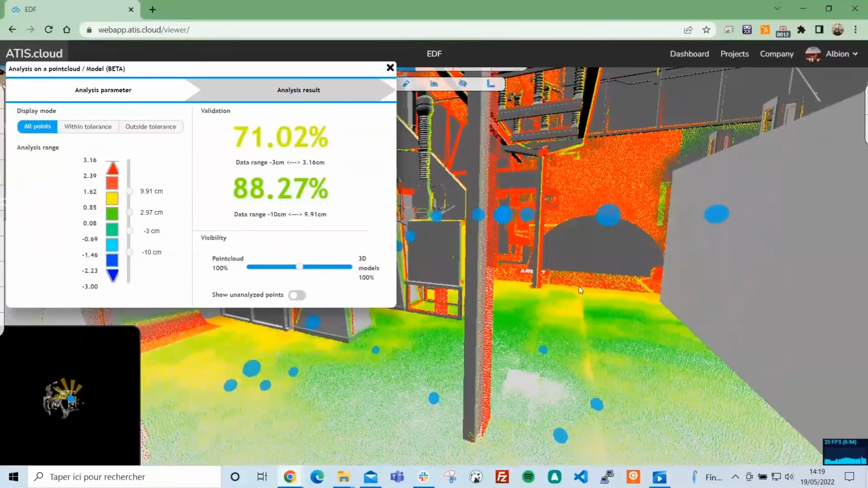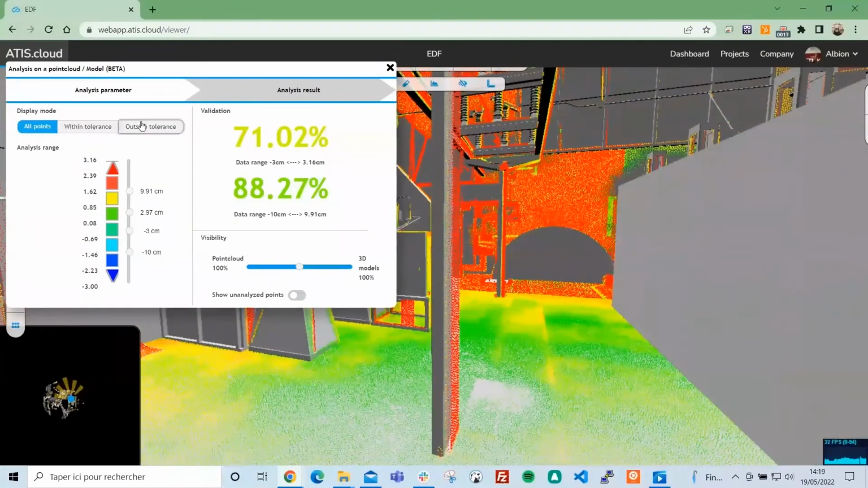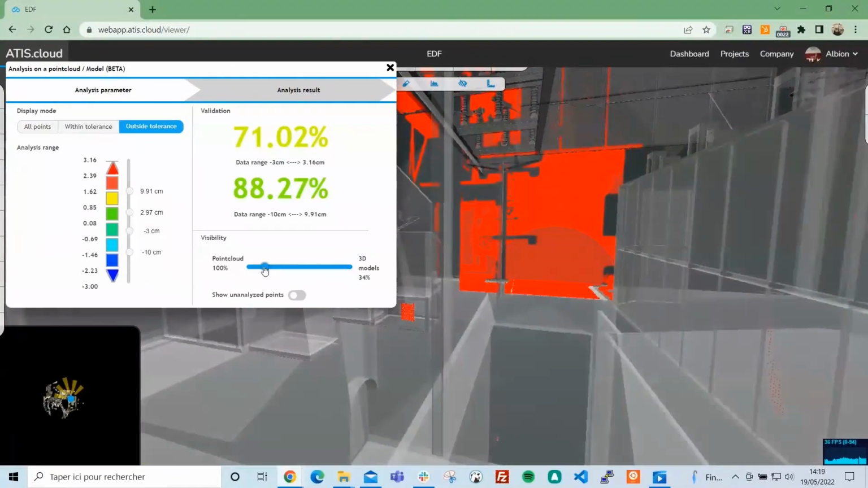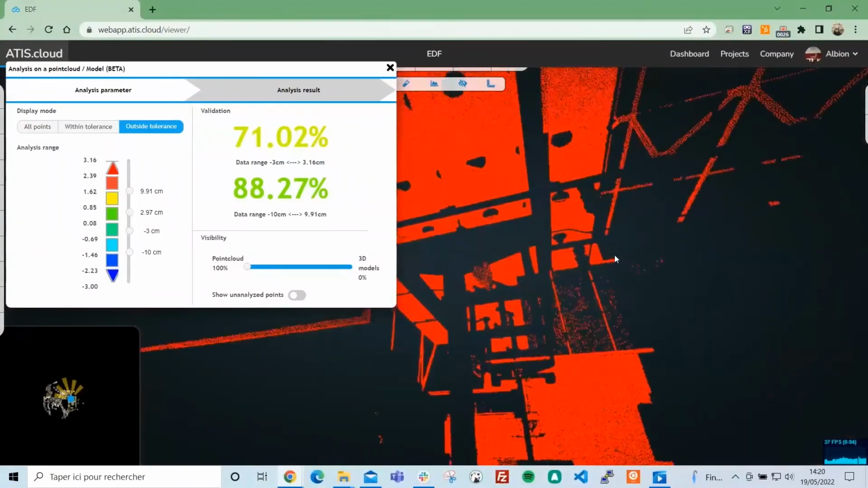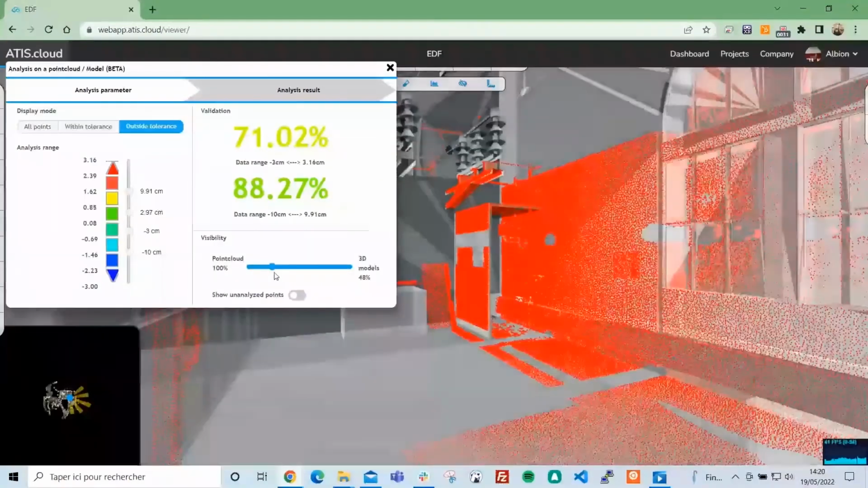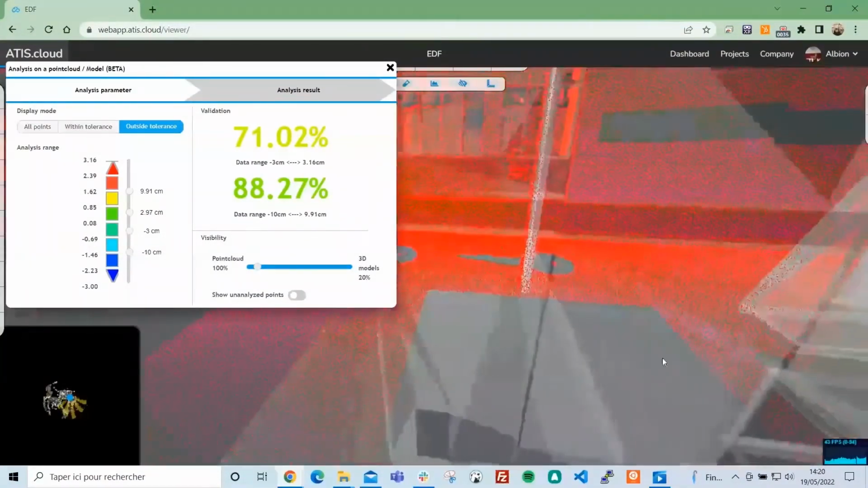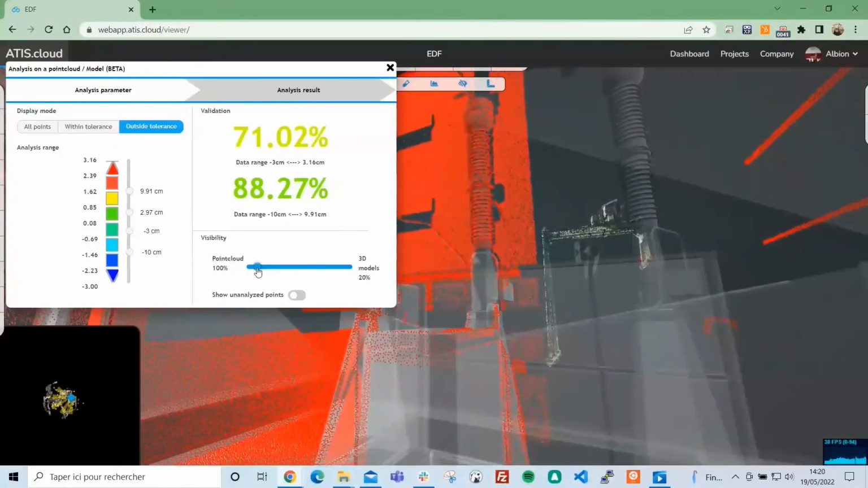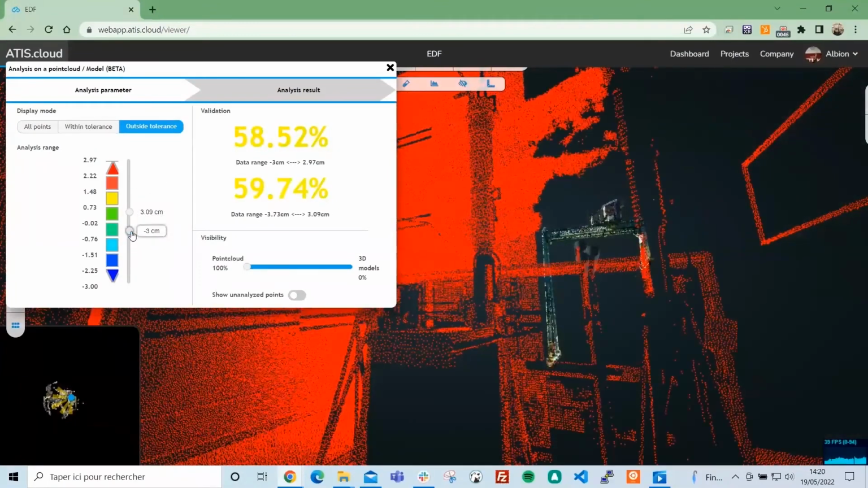The result will be updated live. Here you can see for the data range that I'm using, I have 88% within -10 to 10 and 71% within -3 to 3. To better understand it, I'm going to view only what's missing from the BIM model. So here I'm viewing the parts that are missing in the BIM model. The electric lines on top are missing, and it seems that the walls are not correctly located. Either this can be because I placed my BIM model myself, or it's really a modeling error and it's not respecting the location correctly.